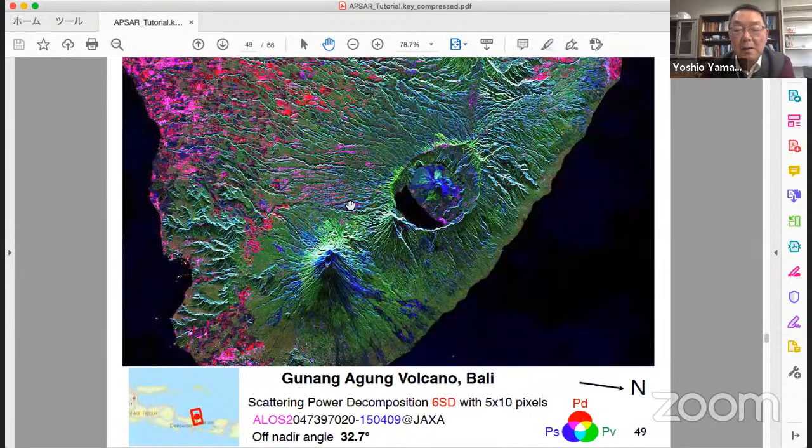This is Gunung Agung volcano, Bali Island. You can see the trace of lava flow. Here, pink color is man-made objects, residential houses. This pure red comes from vegetation.